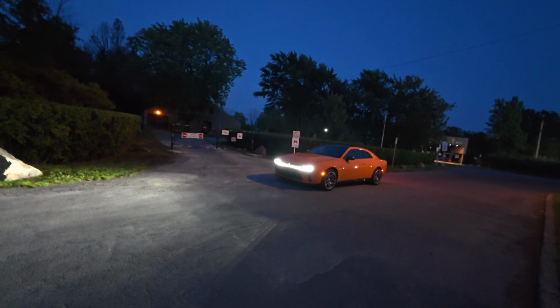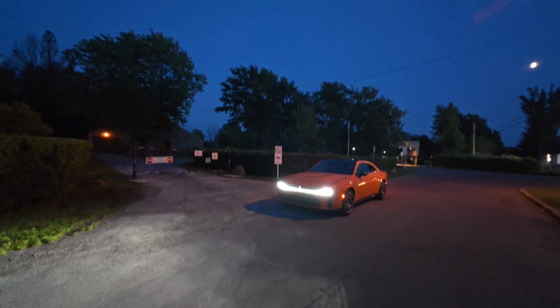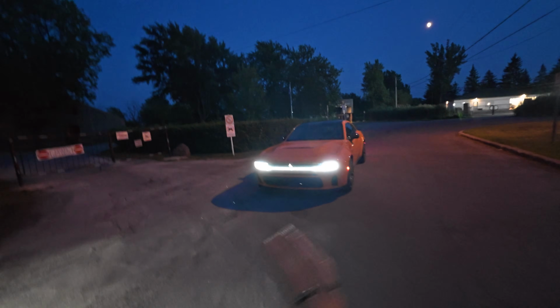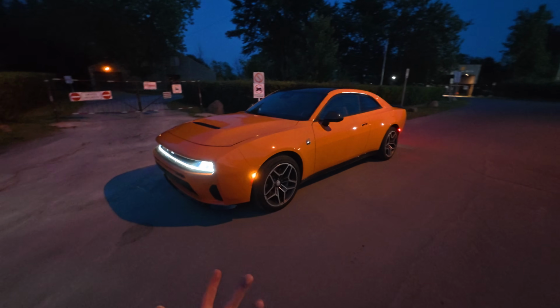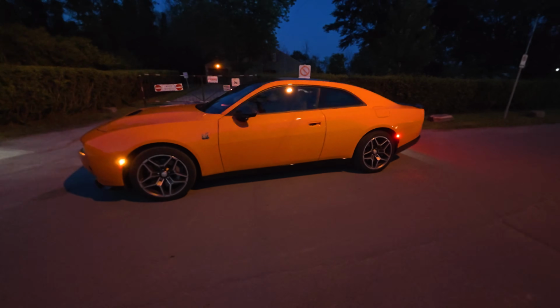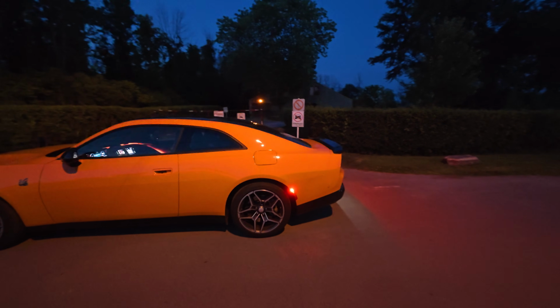We are taking a drive with the 2026 Dodge Charger Scat Pack 6-Pack Plus, or 6-Pack Scat Pack Plus. Anyways, this is the gas version of the Dodge Charger. As you can see, we've got it in this really nice orange color. It's actually called Peel Out Orange, which I think is an absolutely genius name for the Charger here.